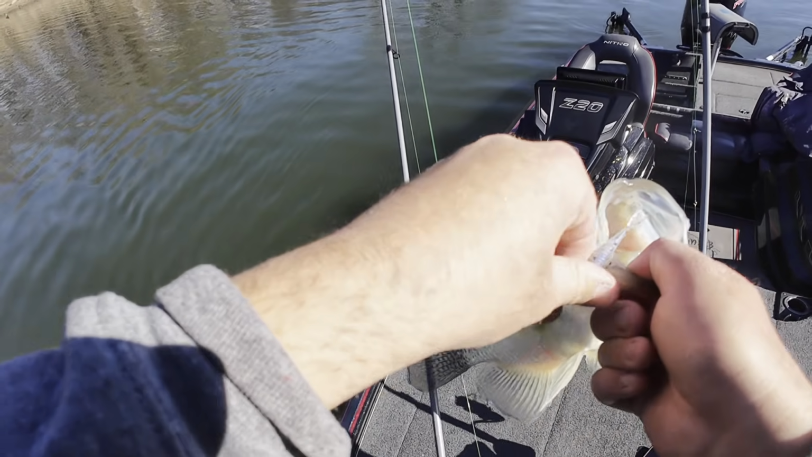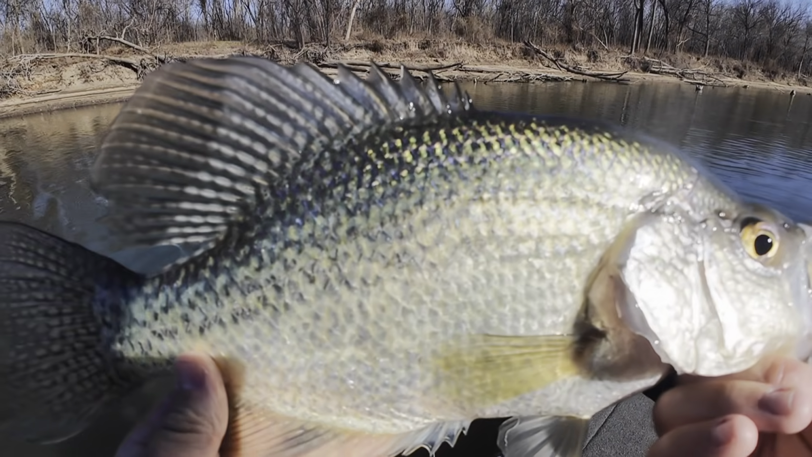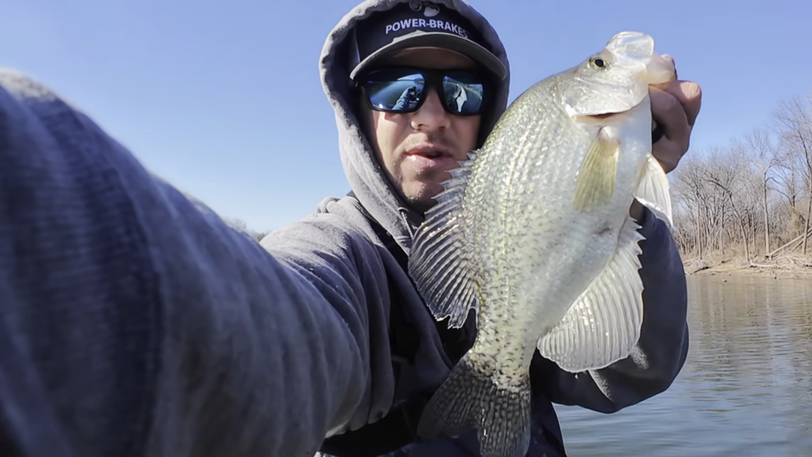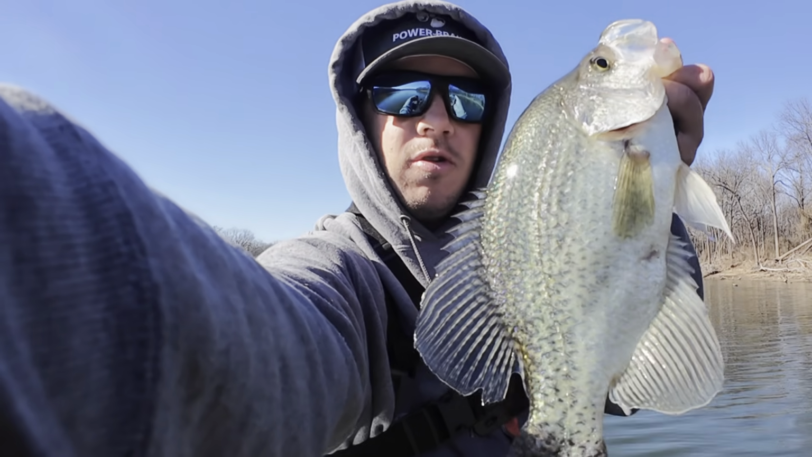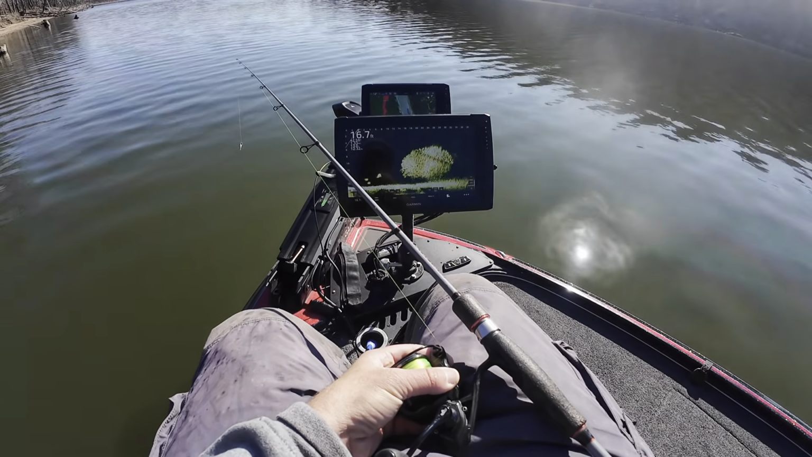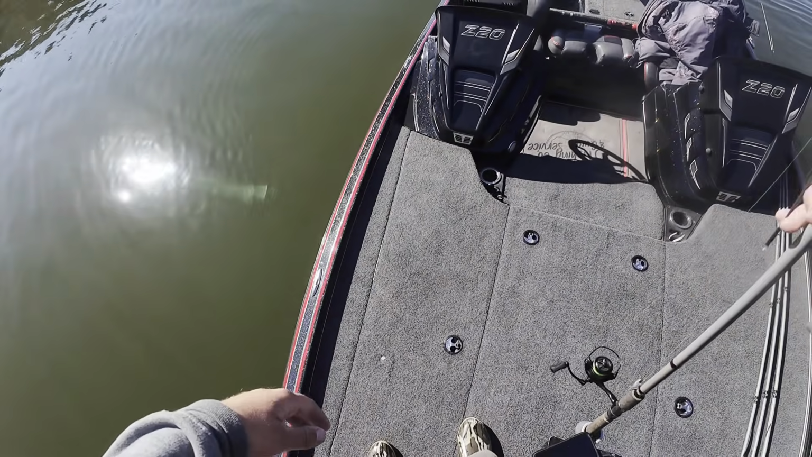Not real fat, but that is a nice fish right there. That is a nice black crappie. Yes, sir. Yeah, buddy. That is what I'm talking about. That's what I'm here for. Love big black crappie. Well, there's the bait. Lots of shad. I'm going to see if I have any 3/16 jig heads.